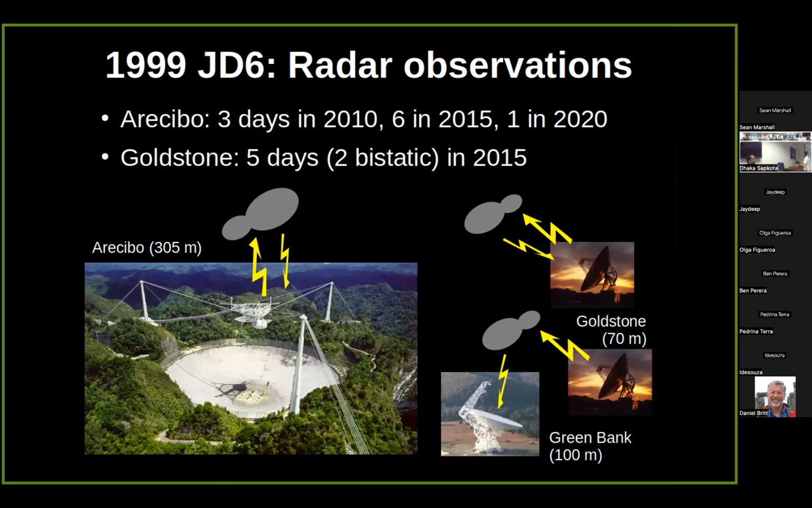So transmit the signal, echoes come back. We had Arecibo observations, Goldstone observations, and on, I think, one night they had Goldstone transmit, and the echoes were received at the Green Bank Telescope in West Virginia. The telescopes on here are more or less to scale, as close as I could get them, give or take a couple pixels.